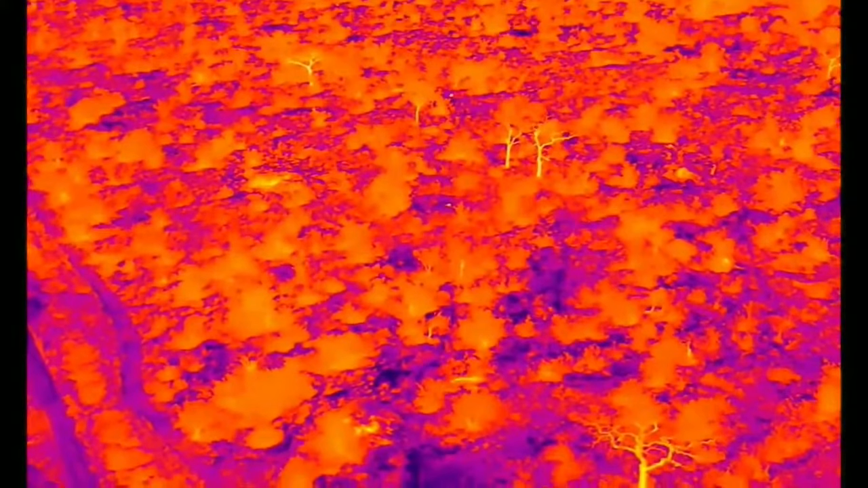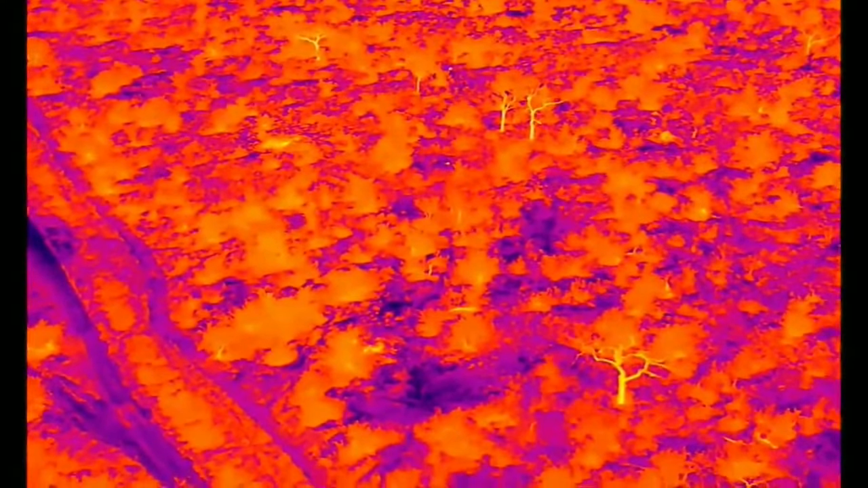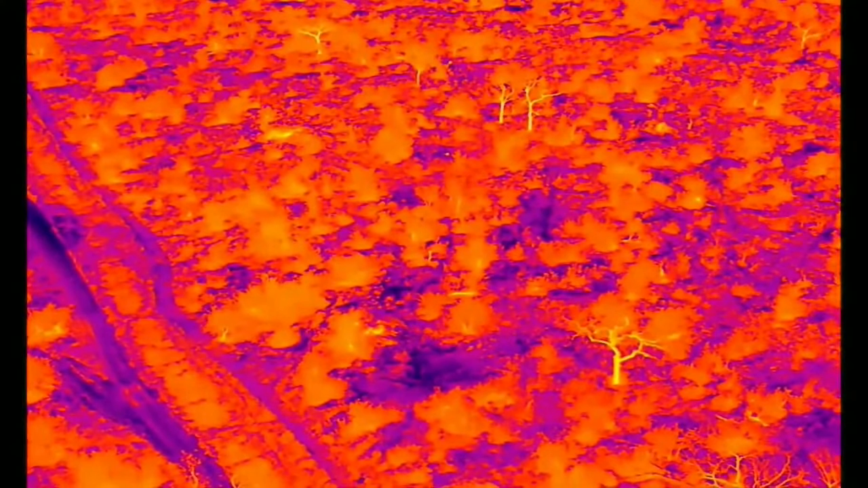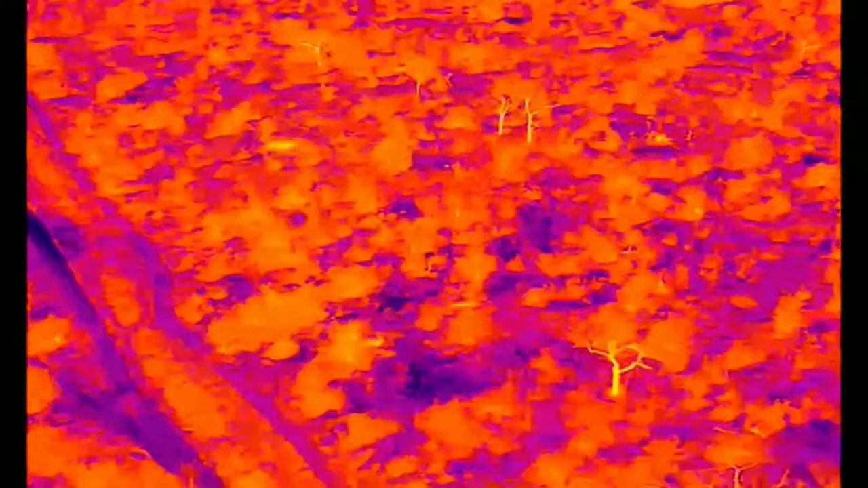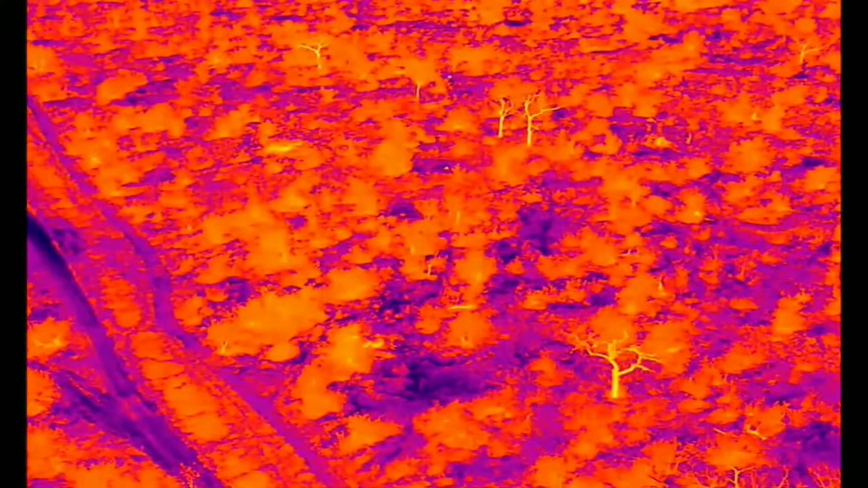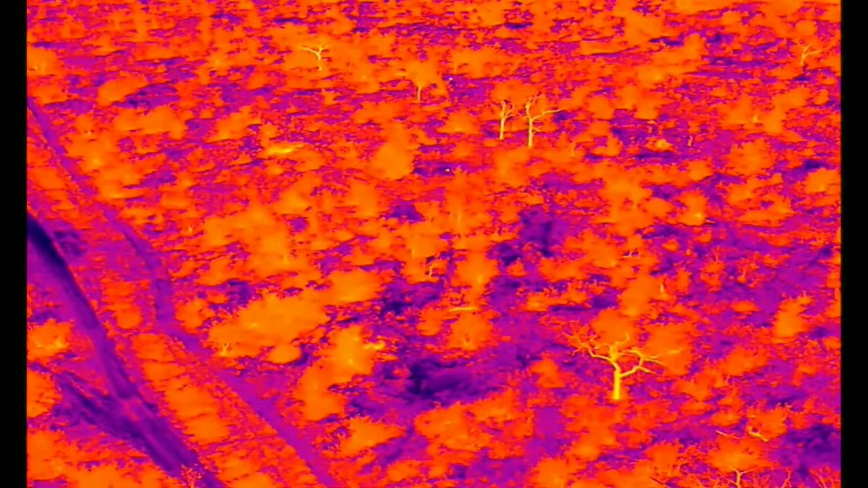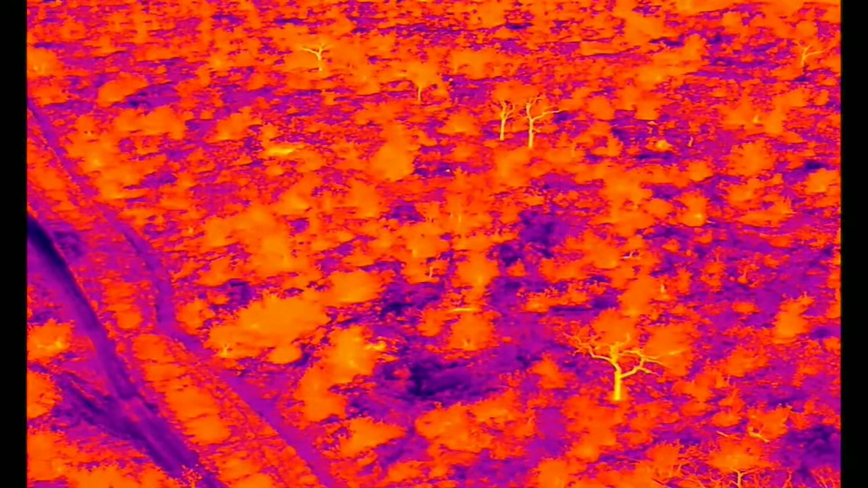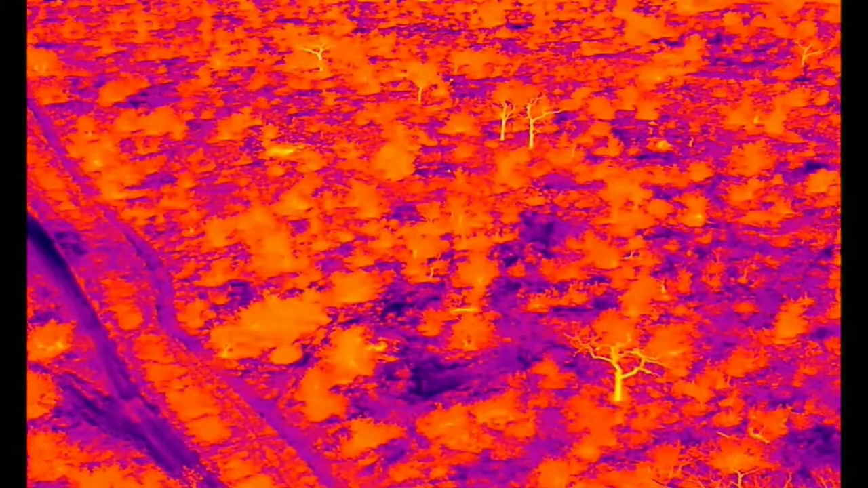Copy that, I'm standing by. Is he on the road? He looks like he's still on the road. But the vehicle's very obvious to see because of its heat signature. So we'll definitely see him when he comes along.